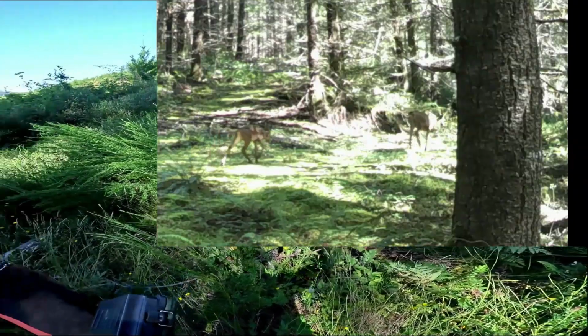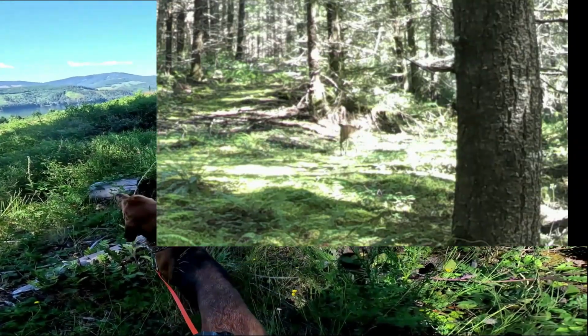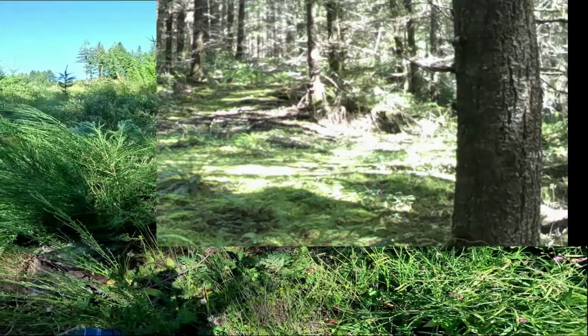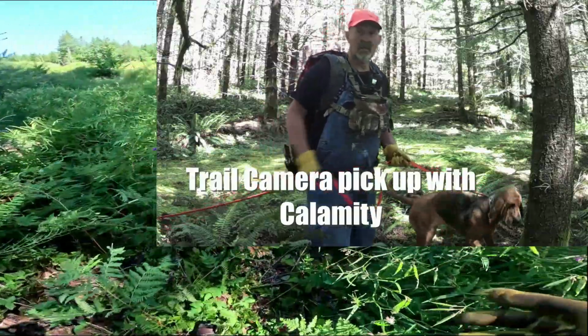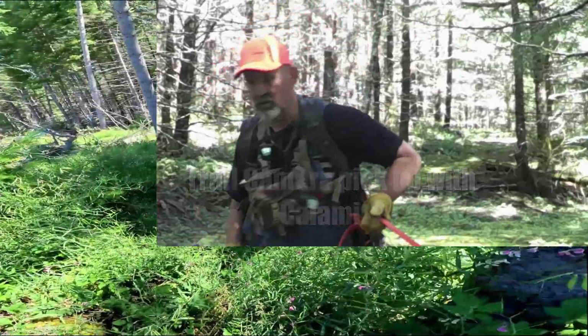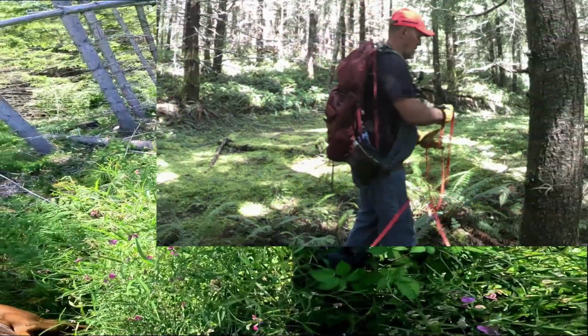That's not that old. That's the main trail for all the ungulates that goes right there. But this is predominantly the predator trail. Deer and elk use it too, but if you're an ambush predator, you want to be on these edges.